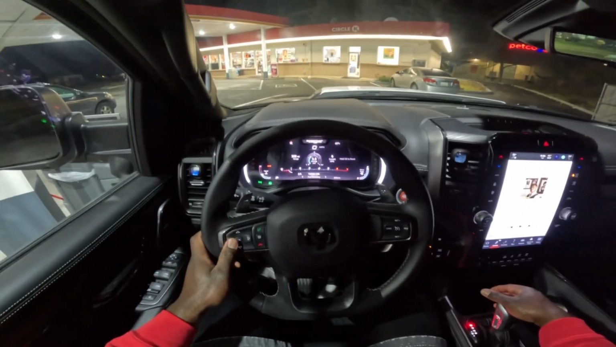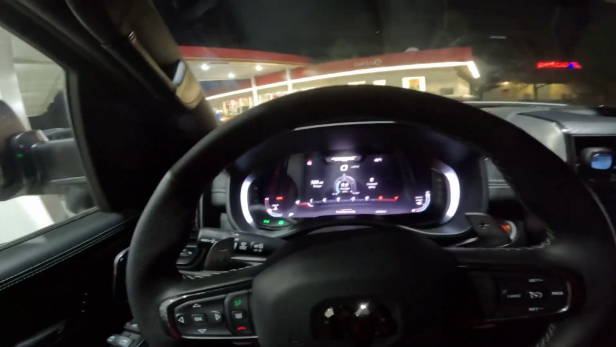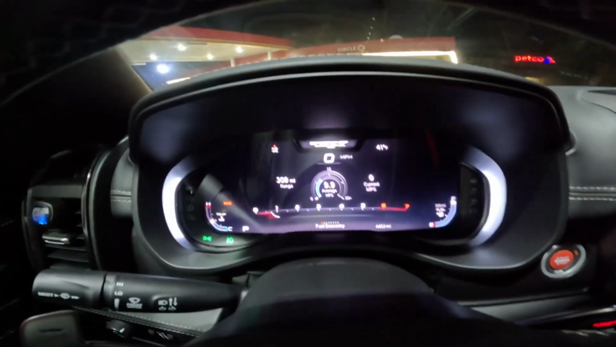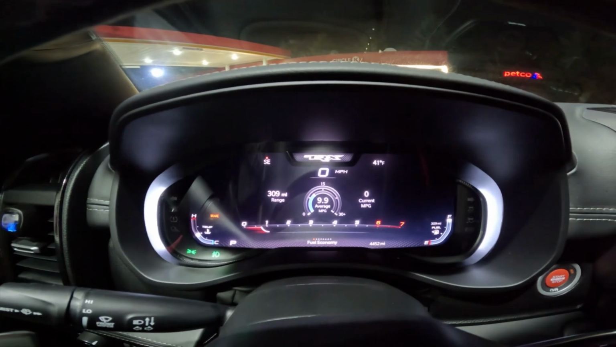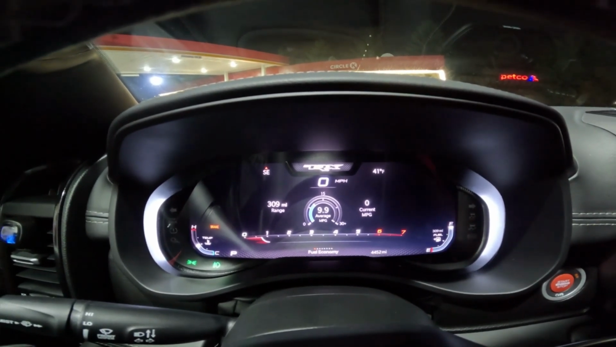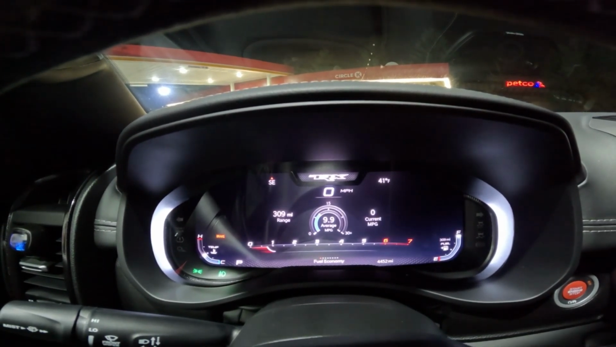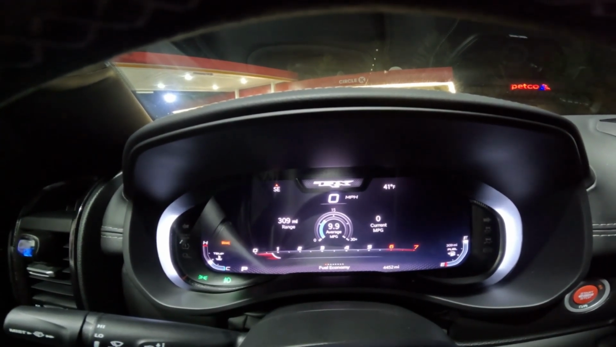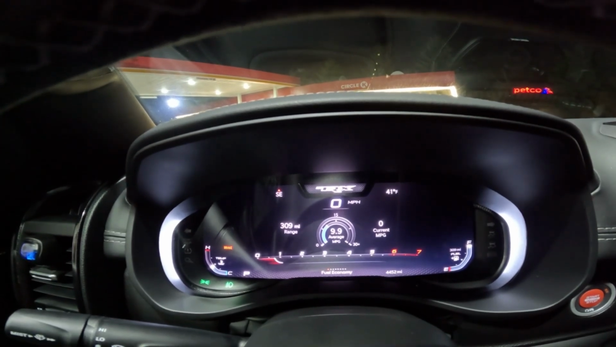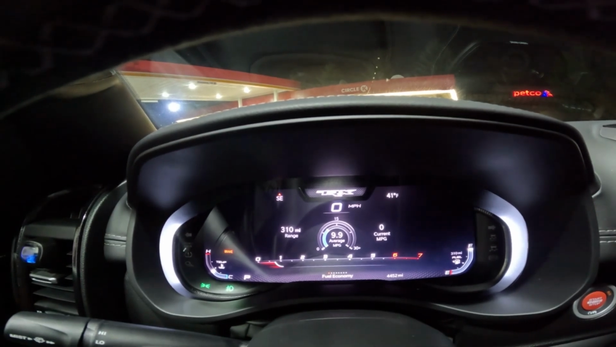As you can see right there, my current gas mileage is 9.9 average. Like I told you guys, this is what the T-Rex is all about. You gotta really know what you got going on, because this is part of the whole journey. On average I'm doing 9.9 gas mileage, which is mind-blowing. But like I said, this is part of the whole journey, and you don't have no choice. This is what the T-Rex is all about.